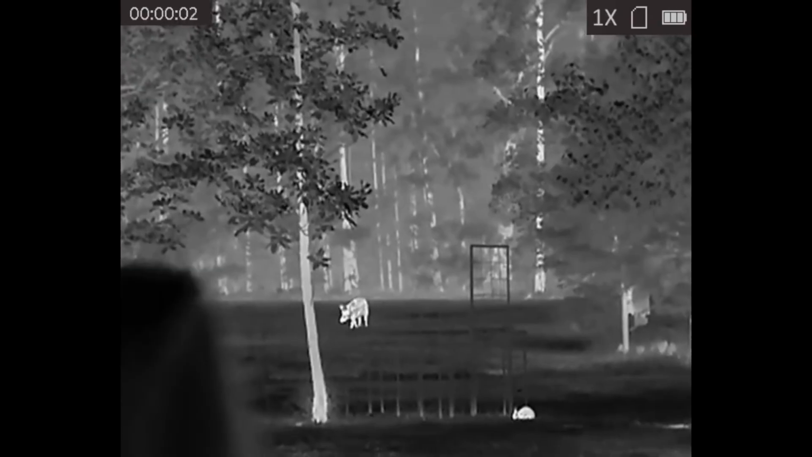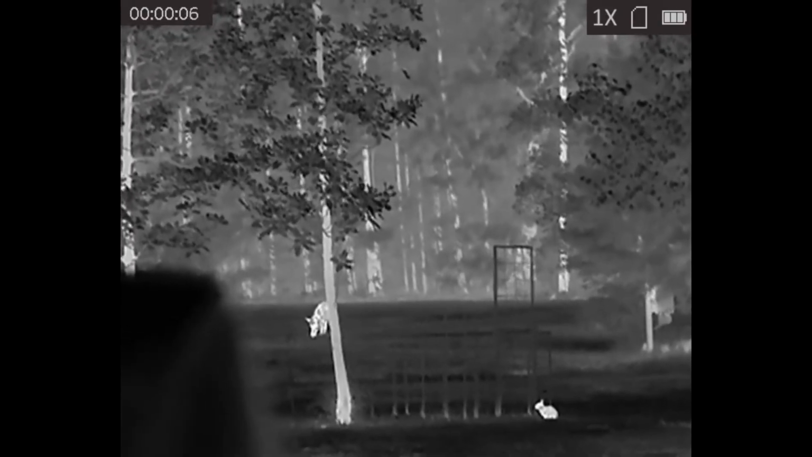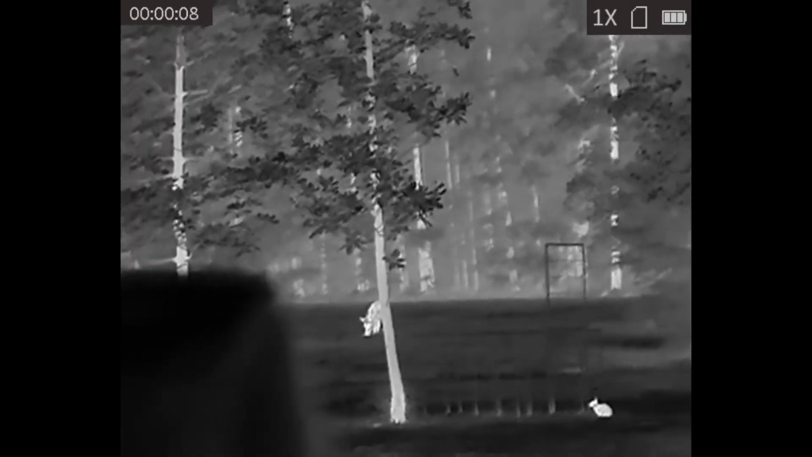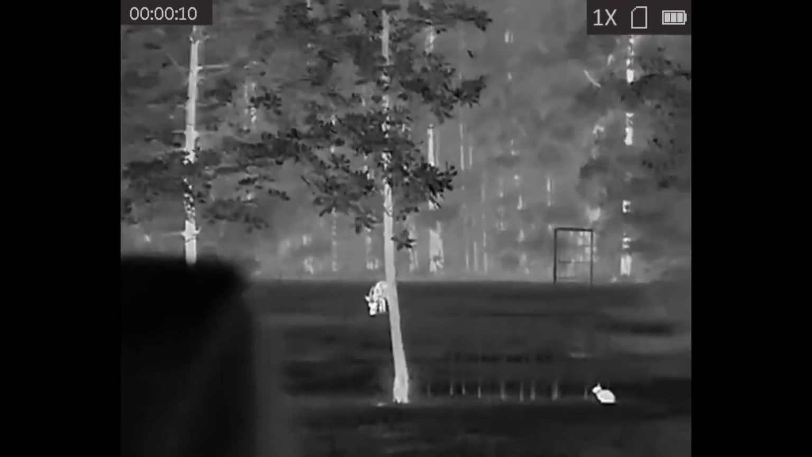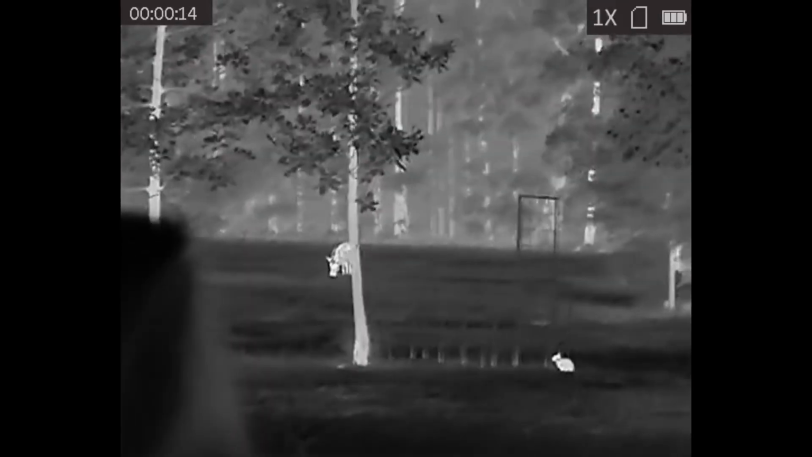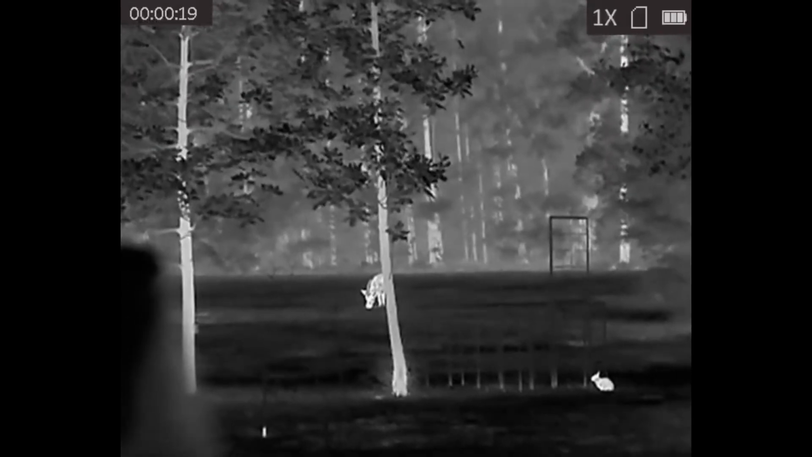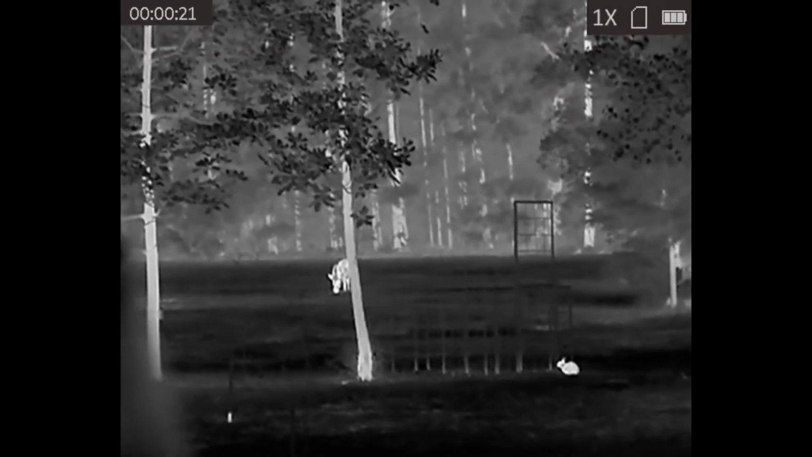Right here is a little pig that kind of snuck in on us. We was out there looking around thinking we was going to see some raccoons or something, and it kind of slipped in out of the tree line pretty early on in the afternoon. And it had me shaking a little bit, as you see. We're just holding that TS35 in our hand. We haven't mounted it to anything yet. We got to decide which way we want to go with it.